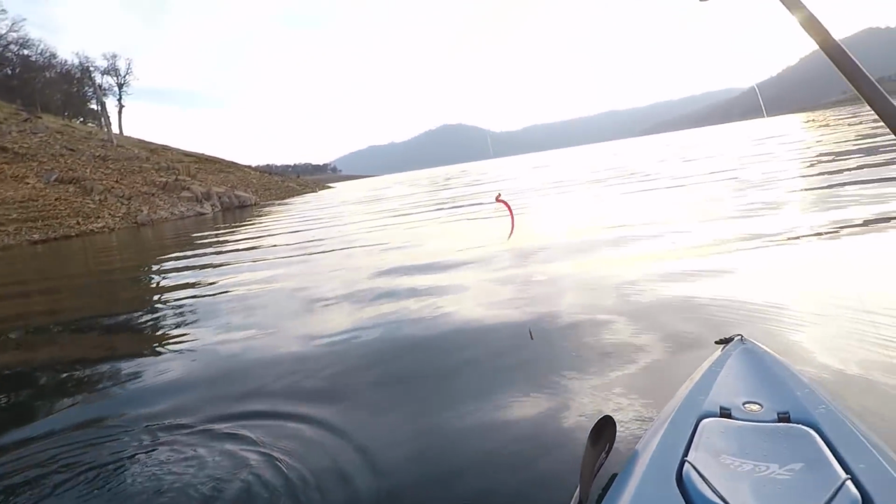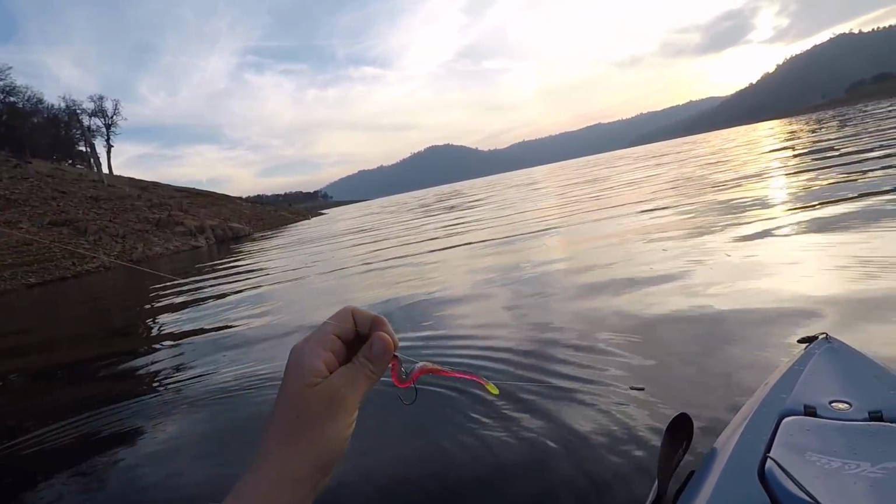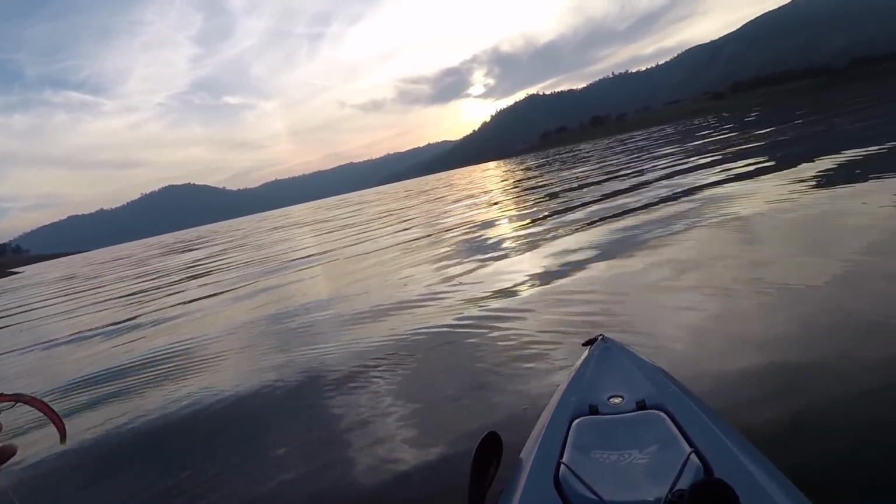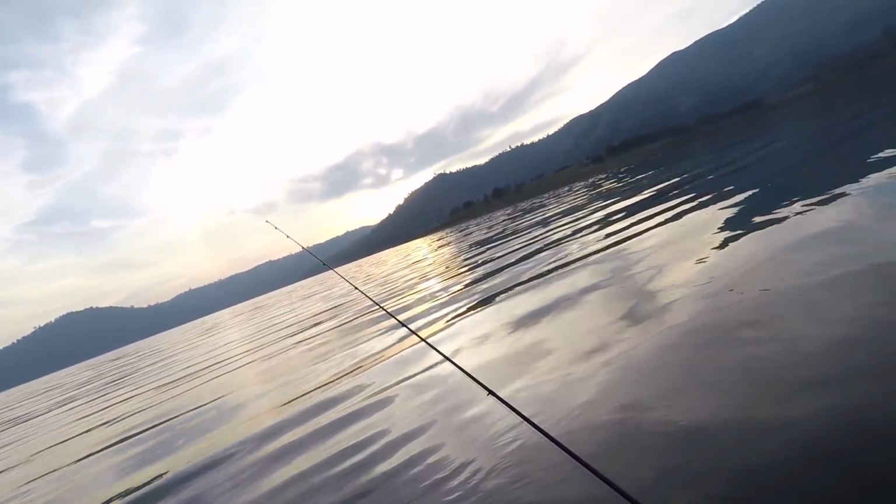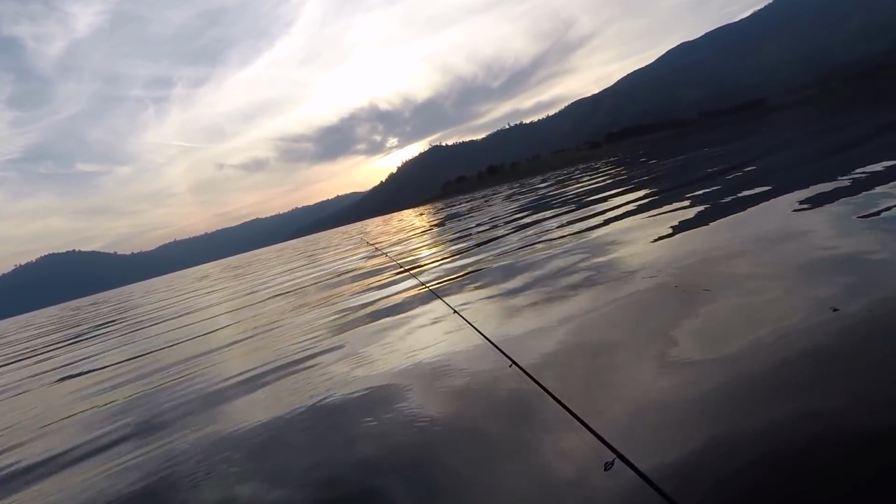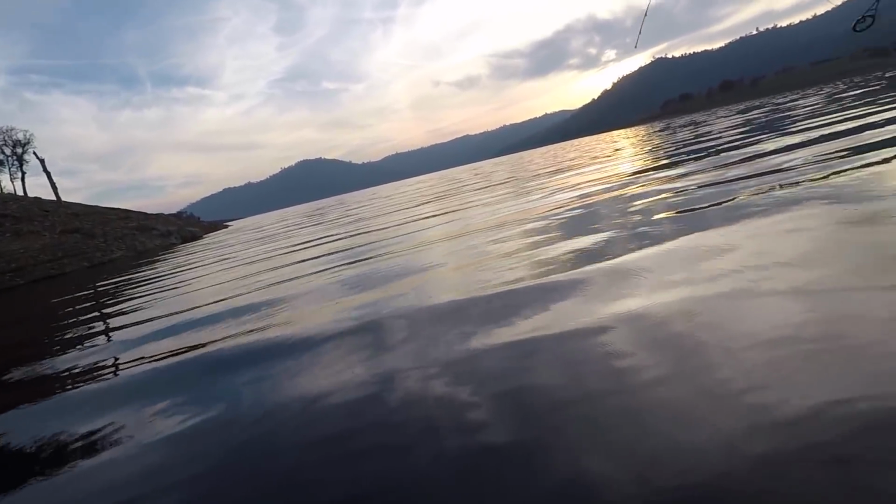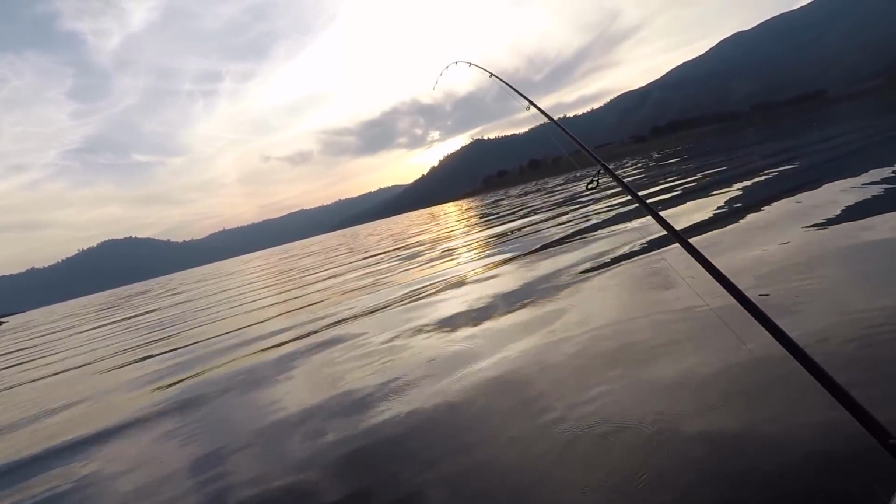There he goes. Not really the fight I was looking for to end things, so I'm gonna keep going. I will probably fish until right before dark. I think I got a fish. Let me see. Yep. They're small right here, it seems like. Oh, that one's got a little head shake to it.